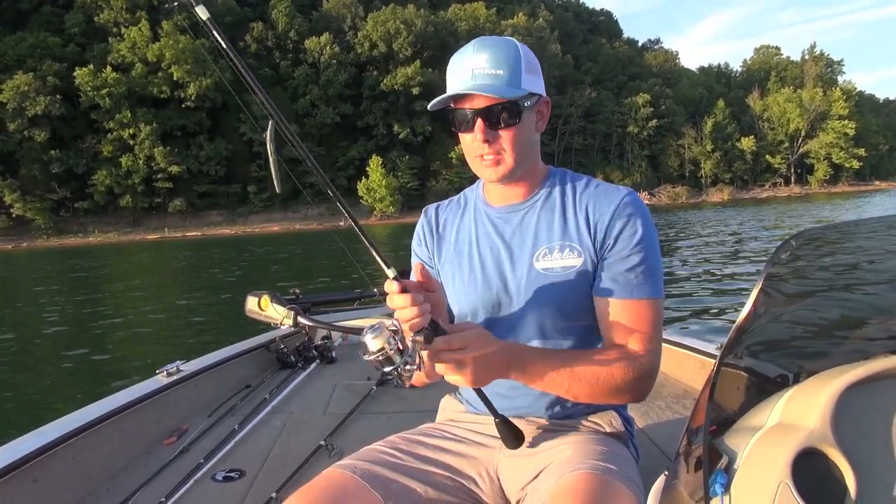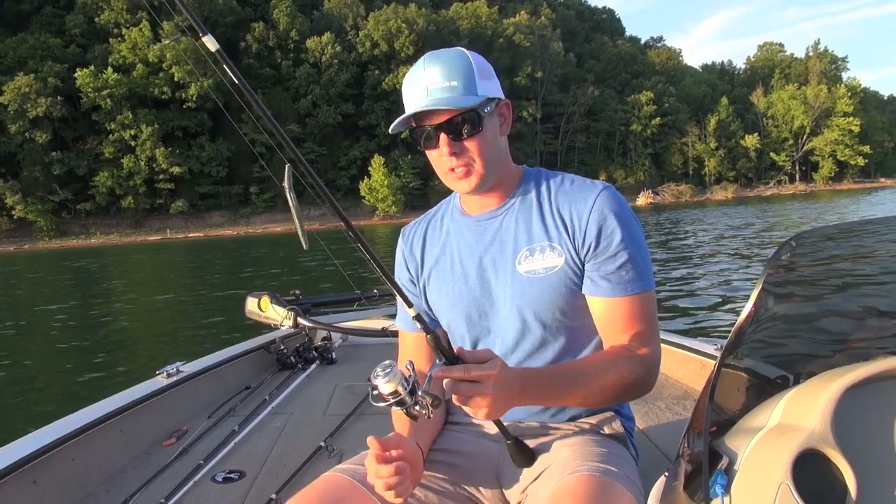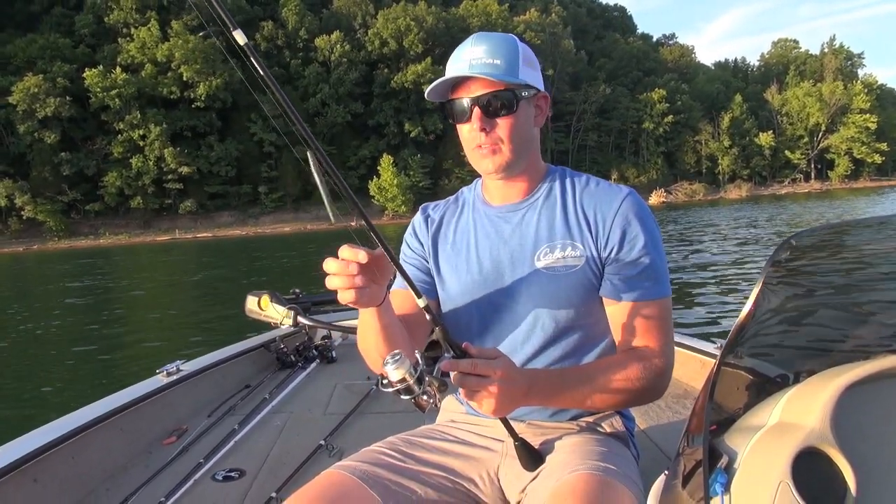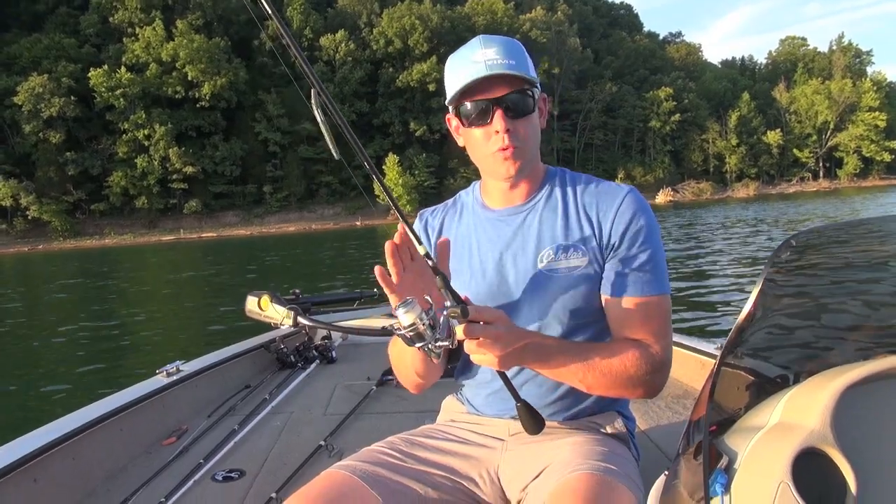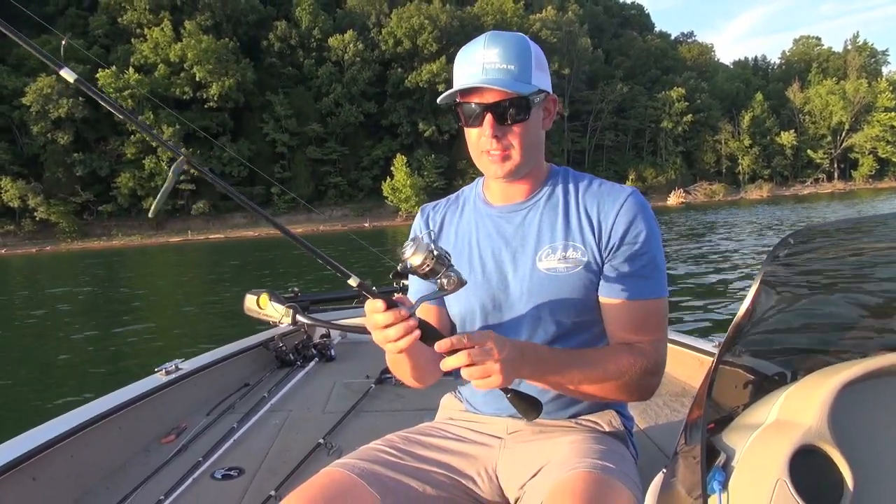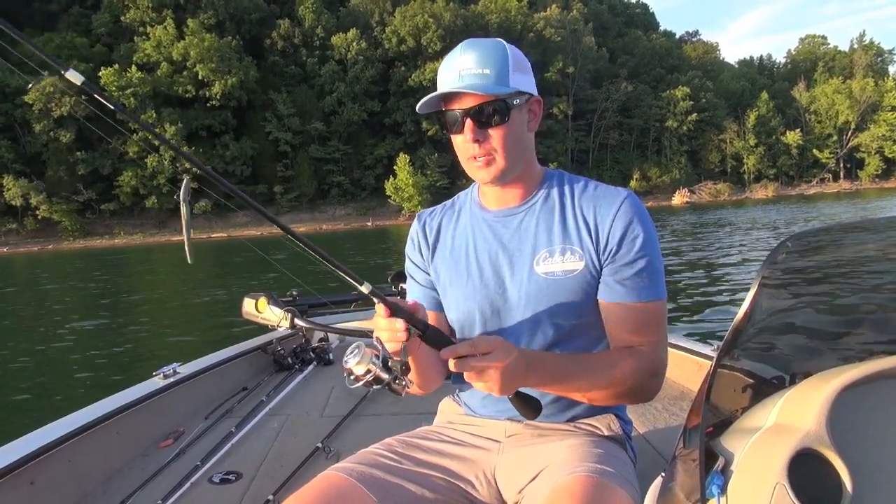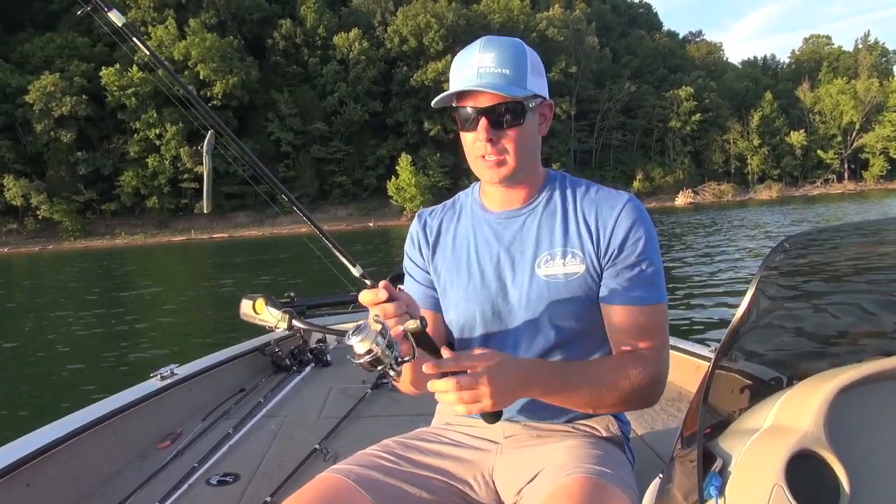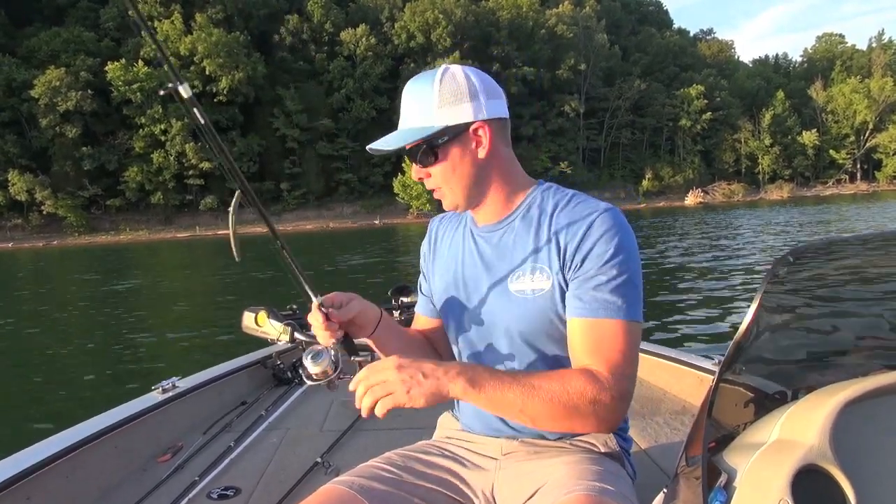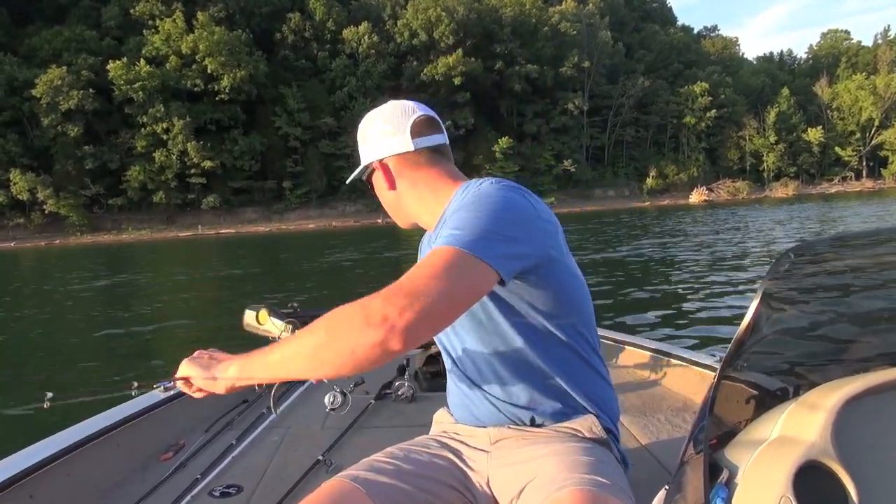Again, 6-pound test. Very, very important when fishing clear water is to have light line. And in order to fish light line, you have to have a good quality reel with a good drag system on it. I like these Pflueger President reels. They're about 60-70 bucks. Kind of a low end of a high quality reel, but they work excellent, have an excellent drag system on there.